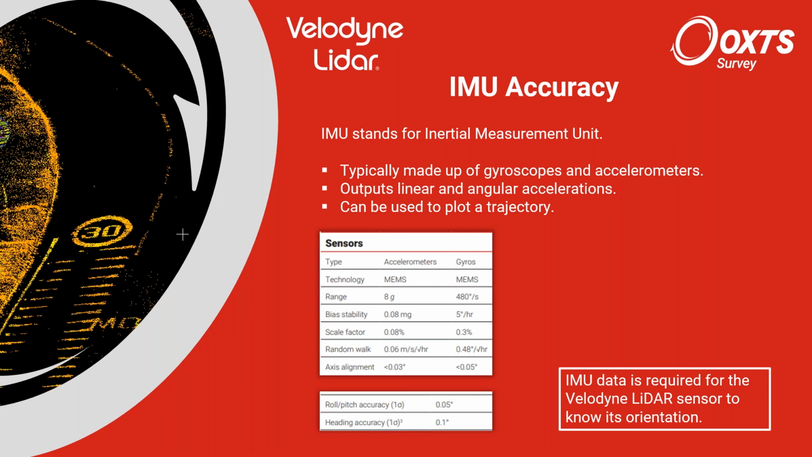But you'll also see on an INS data sheet something like heading, pitch, and roll accuracy. You can see these at the bottom. This is from an XNAV 650 INS unit. You can see something like 0.1, 0.05 degree of accuracy in the IMU data. And this is very, very important, as I'll go on to show you.